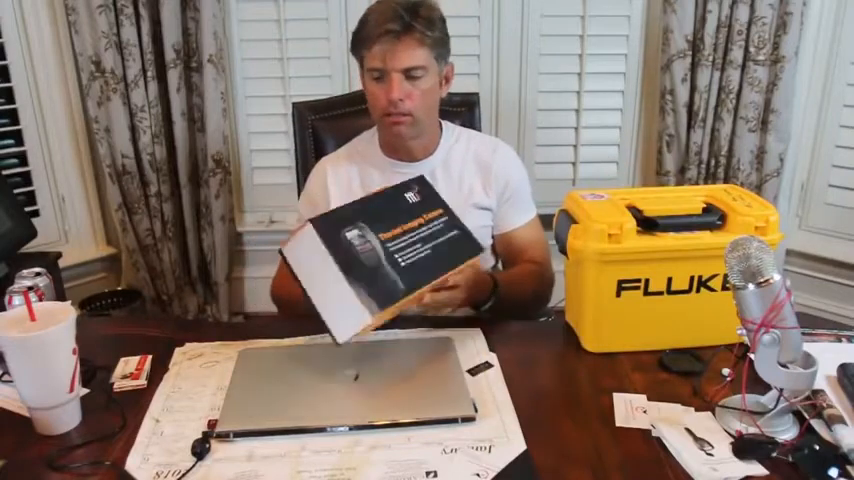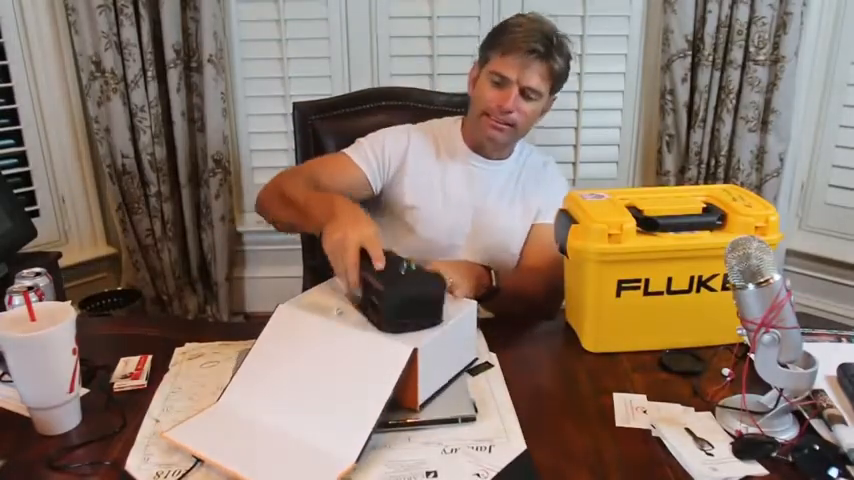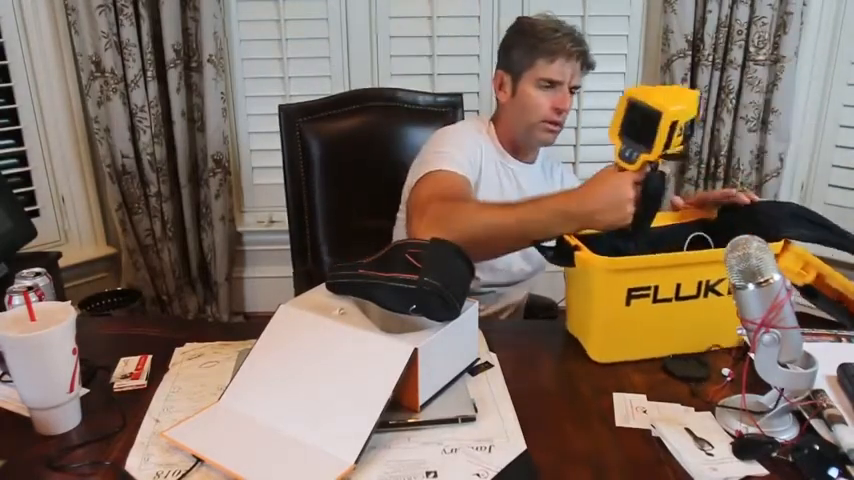It comes in the box like this. You open it up, obviously. Get it out. It has this little cool case. It's going to be a little bit easier to carry. It has a little belt clip on there, which is kind of nice. It's obviously a little bit smaller than, and granted, I got this Fluke a couple of years ago, and my Testos. It's a lot bigger piece of equipment there. So I kind of like that.